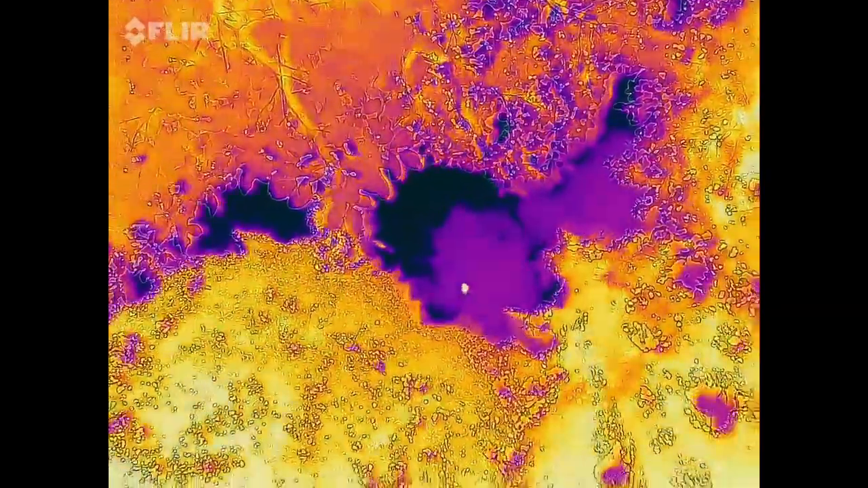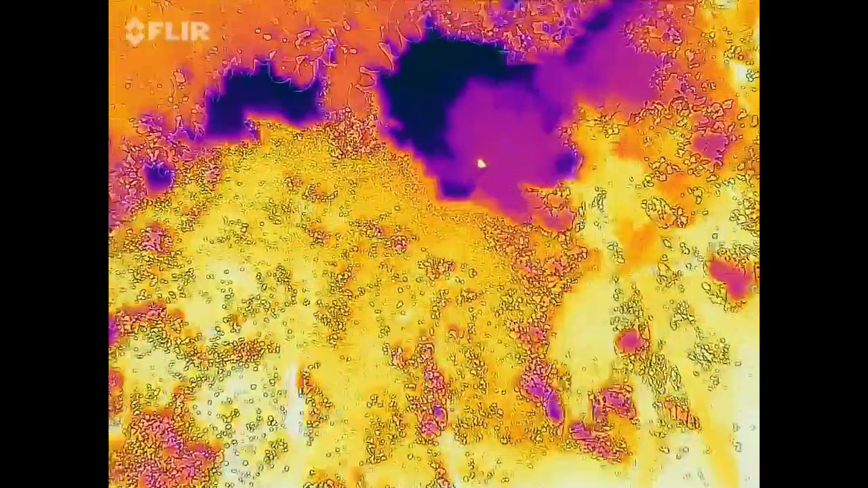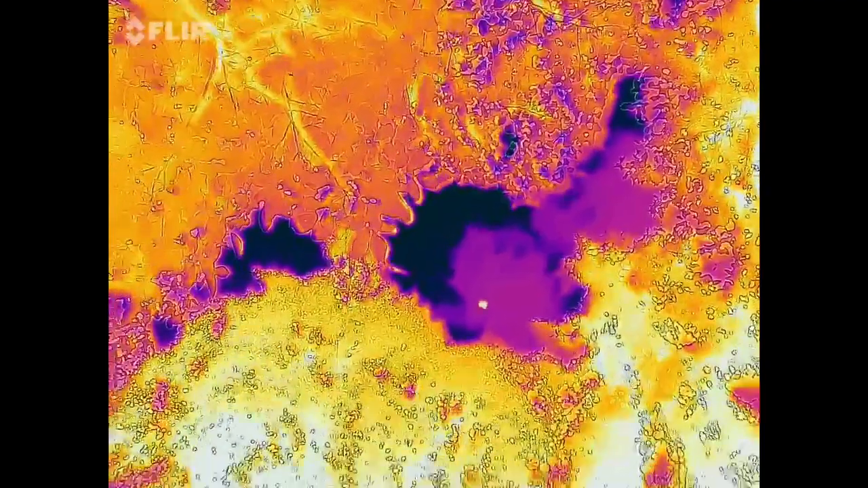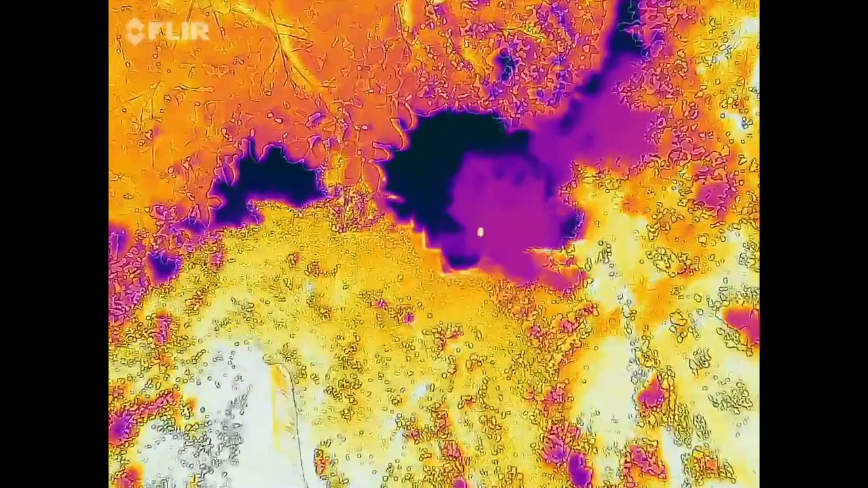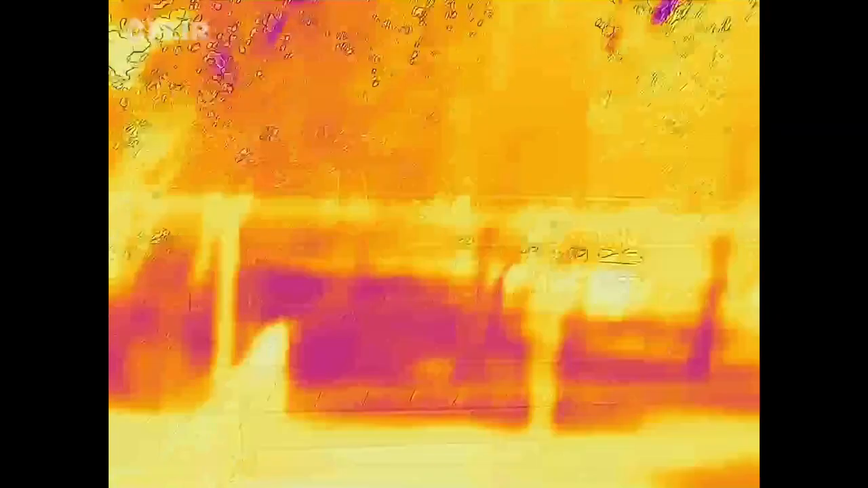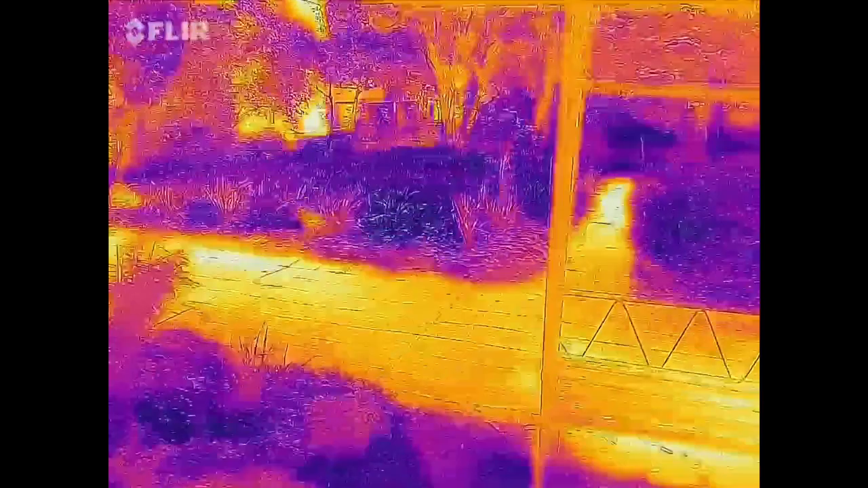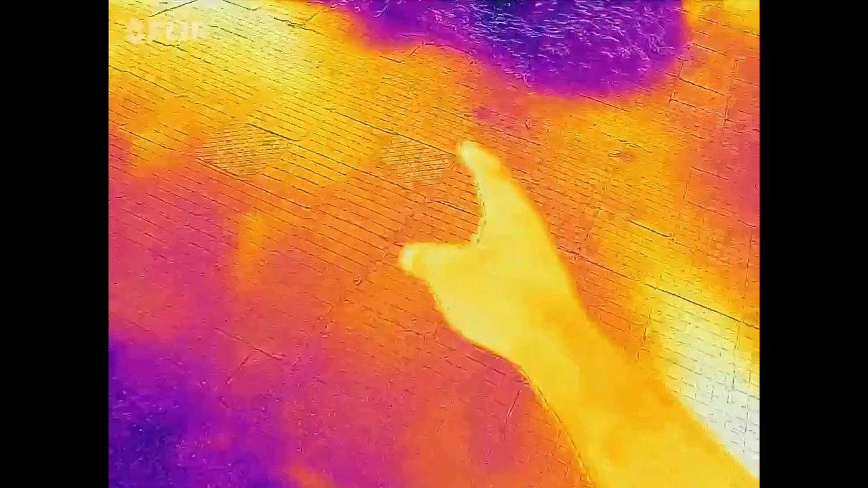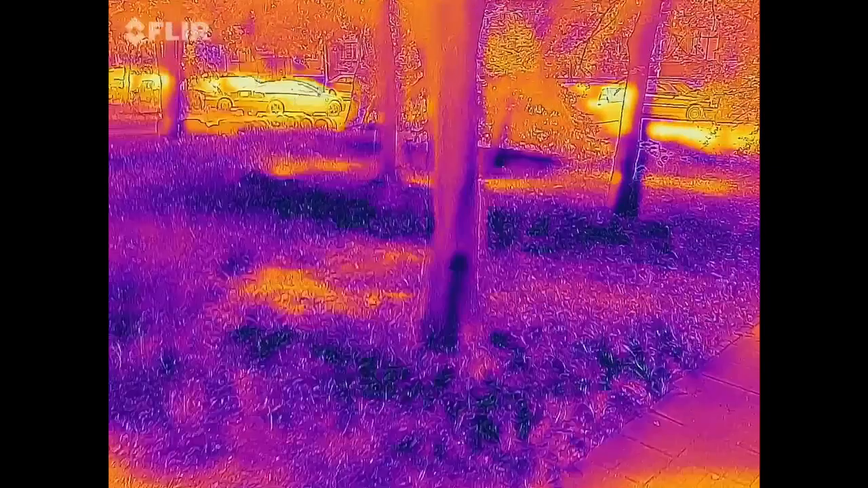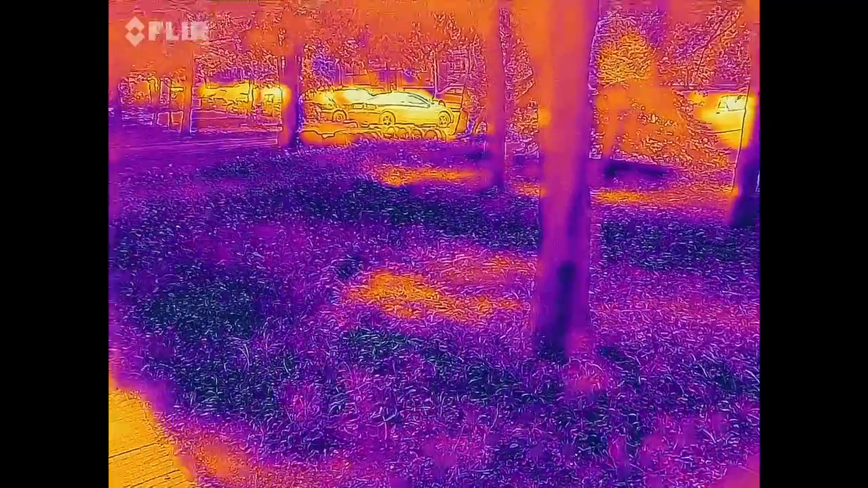Like for example, I'm interested to take a look up in the sky and towards the sun in thermal view. Whoa, look at that. Obviously the sky is much colder than the trees, and then you can see the sun behind the clouds very well. The pavement is hotter than the green grass around. This probably makes a good explanation of why on a hot summer day, if you stay under a tree, it feels much better than otherwise.